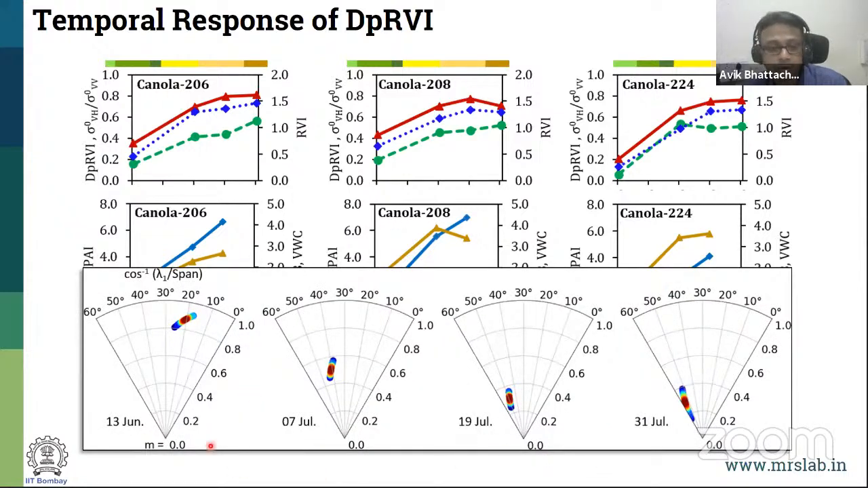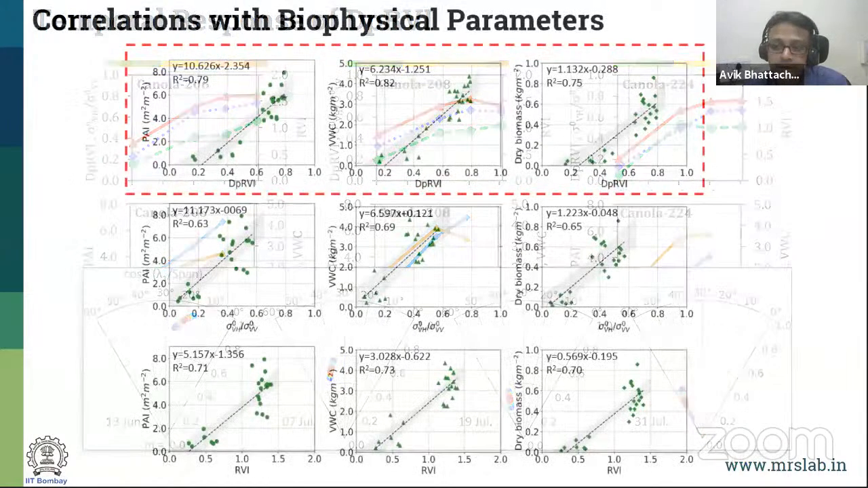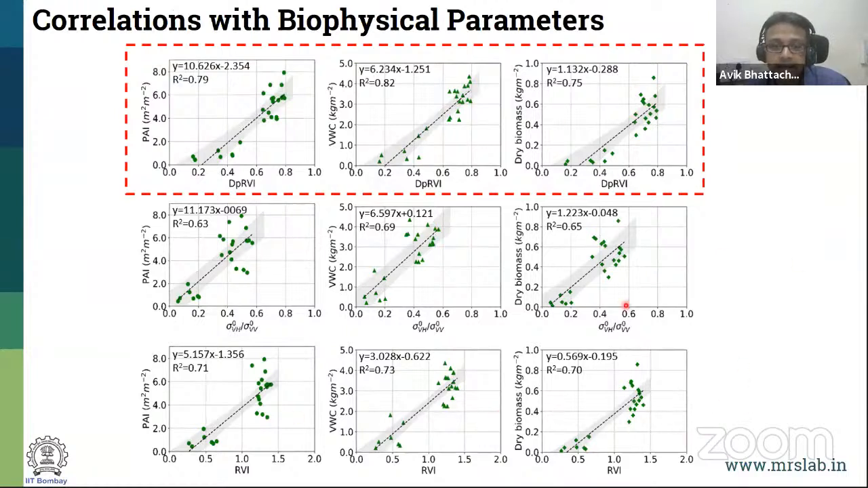If you see in the 2D plot, you can see the nice transition from bare soil to vegetation. This point over here, the cluster transition from 13 June to 31st July, when you have the crop phenological changes happening, can be nicely characterized within this kind of a polar plane. We are able to do that with a correlation analysis with different targets, with different biophysical parameters, and they perform very, very well compared to what is there in the literature.